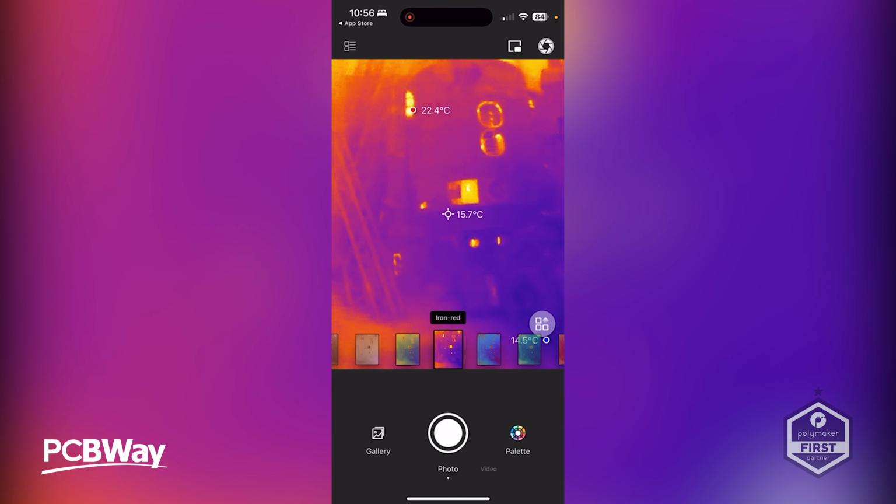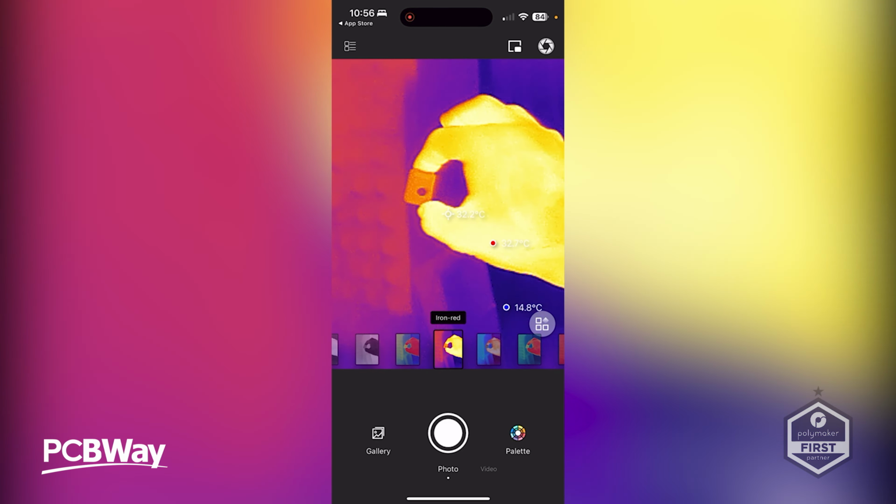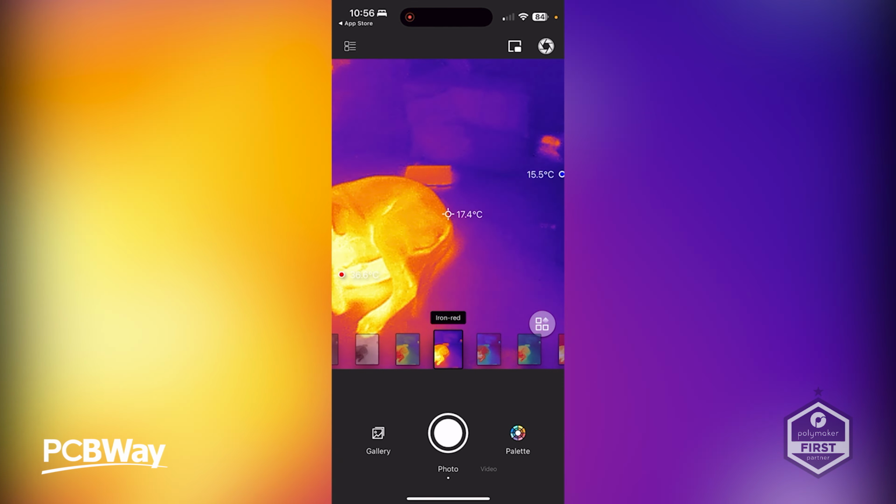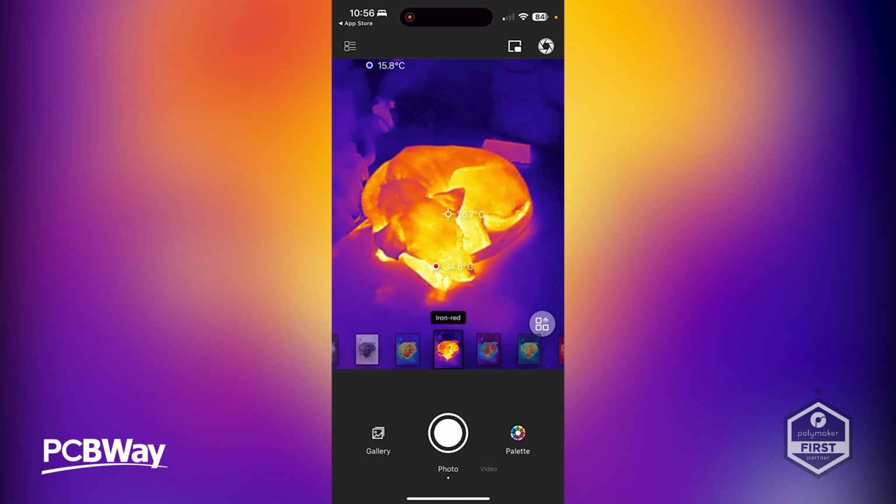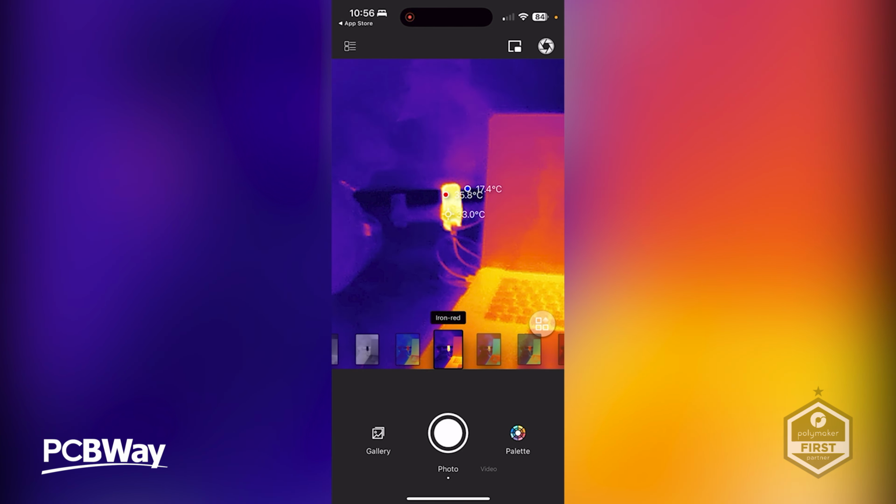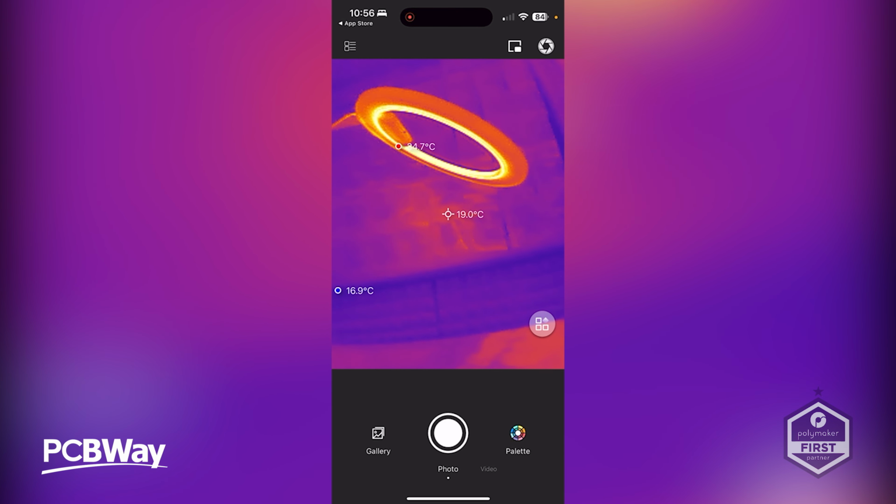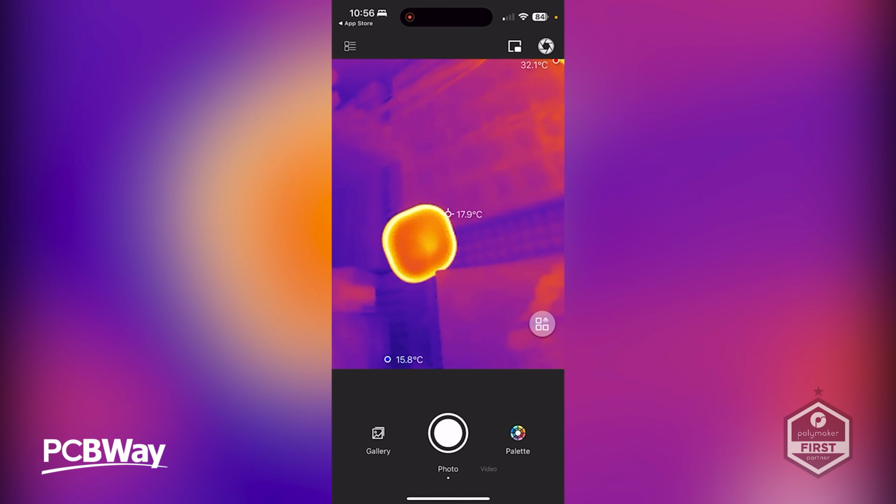Okay, so the shield that we have here, this little shield, that's the temperature I'm at the moment. That is basically just a cover. That's really interesting. Now I do have a little puppy on the floor down here. He's quite warm as well, look, nice and toasty. What else have we got here? We've got a laptop where I'm doing my editing. We've got this Anker power supply, which is pretty interesting. Then we've got some lighting up here. I love that it's spotting the hot and cold zones here.